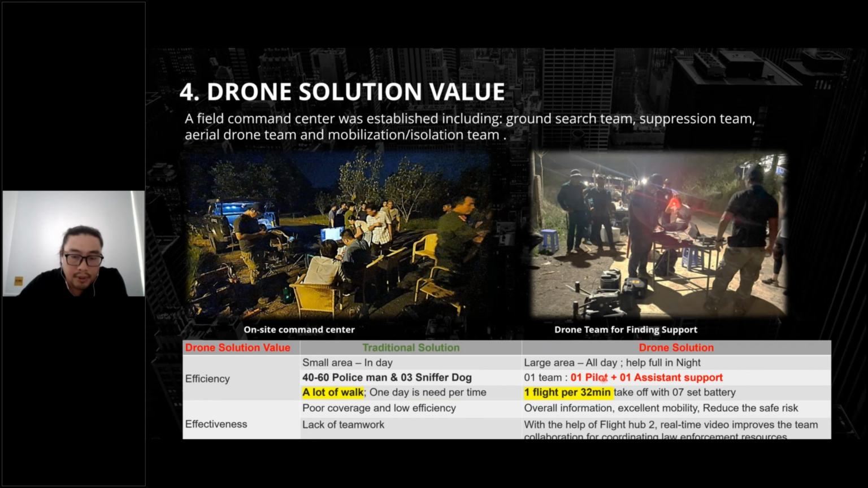With the drone solution, we have 2 people, with one pilot and one support. And many, a lot in one day per time. And with one flight, we can take up over 30 minutes, around 15% battery, with 7% battery with the charge station.